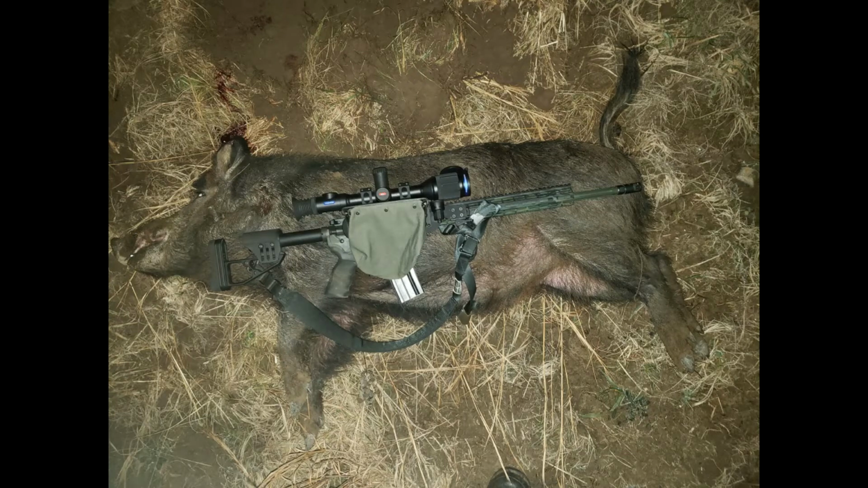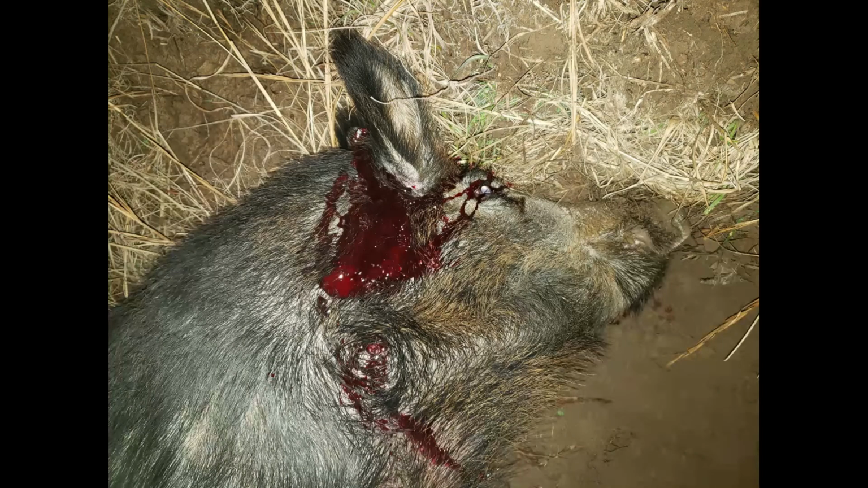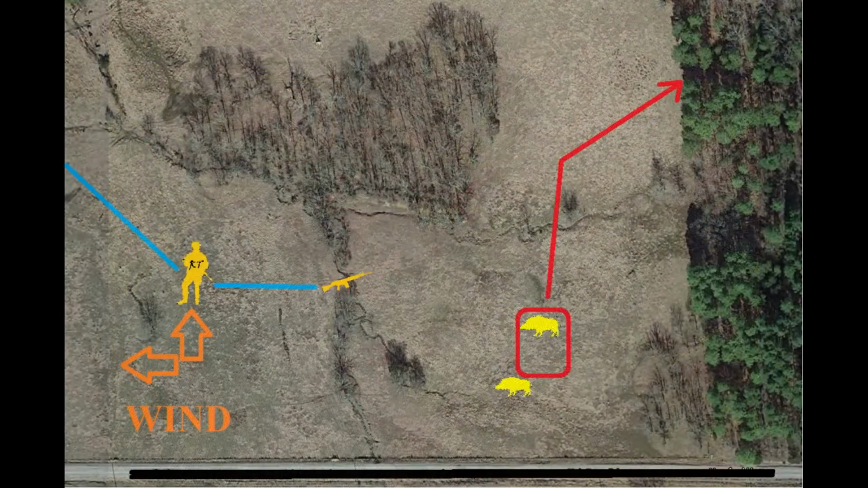He was decent size. You'll see here in a second, the entry point for that Nosler ballistic tip was mid-neck, not very remarkable. But as with the other ones I've seen so far, the exit, when the bullet does exit, is rather impressive. So that was it for him, and I made my way on over here to the next